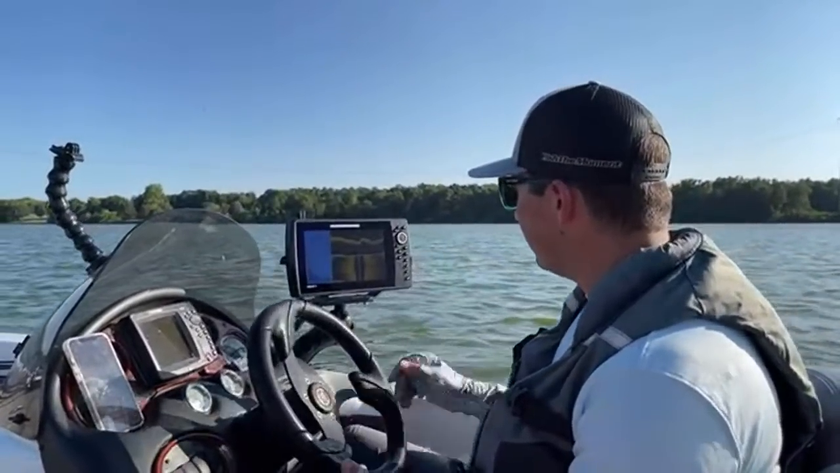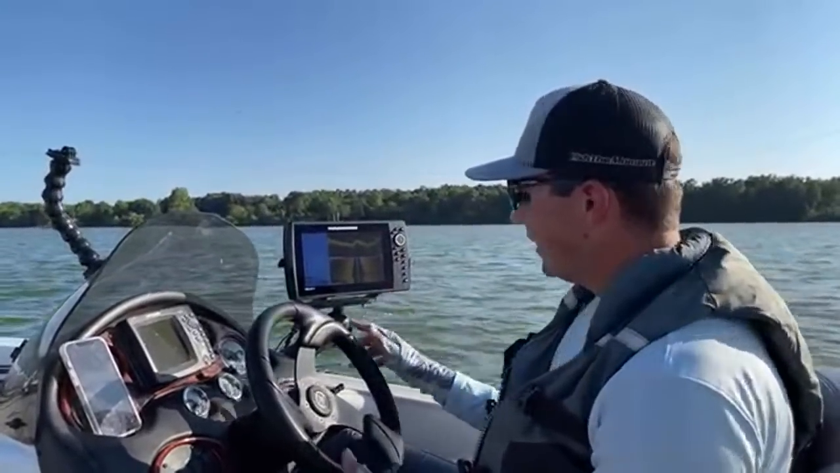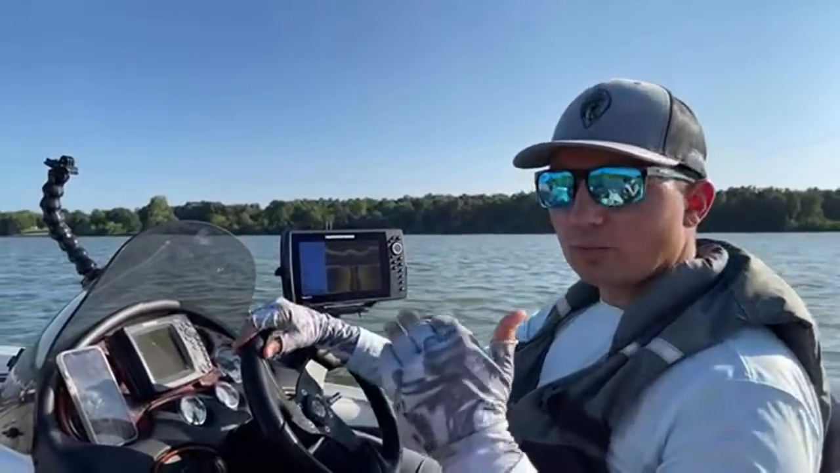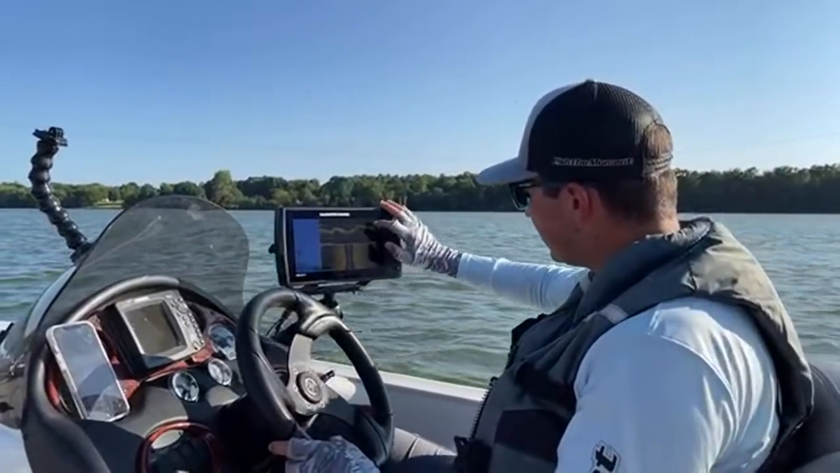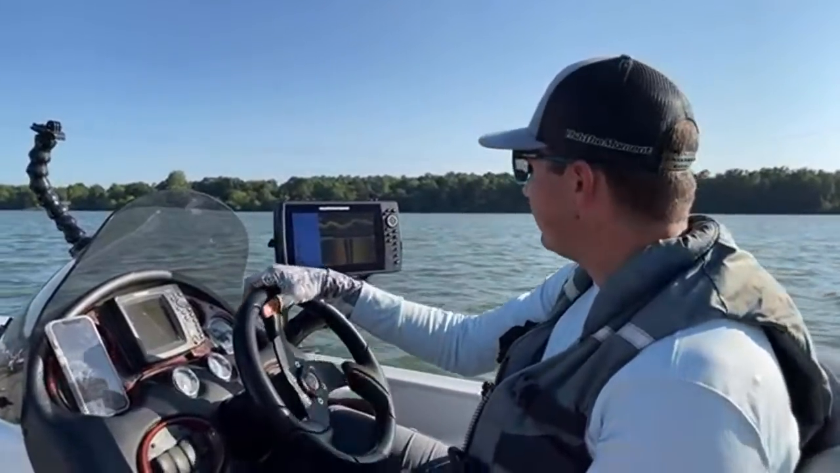And what I'm looking for specifically on my fish finder right now, especially on my side imaging, is I want to find a super hard break. I want to find a drop off that goes from, let's say, 7 foot of water down to 12 to 15 foot of water very sharply. Here's a good example right here. It goes from 7 to 12 foot. And I'm looking for something like that that has some fish or some bait fish around it.